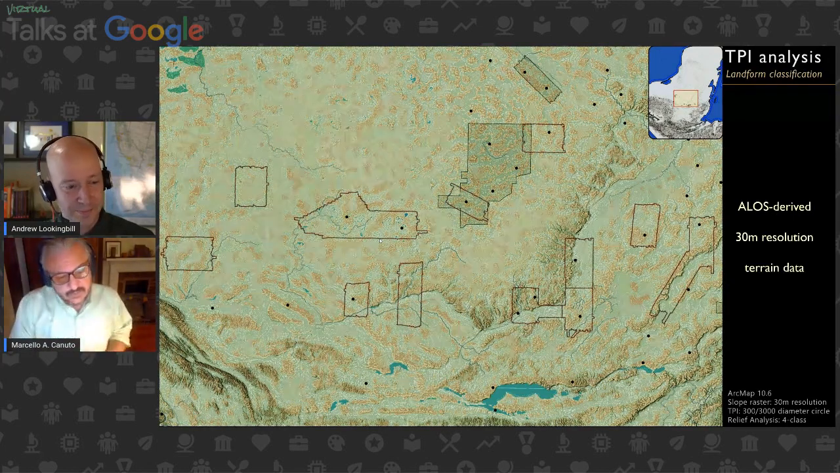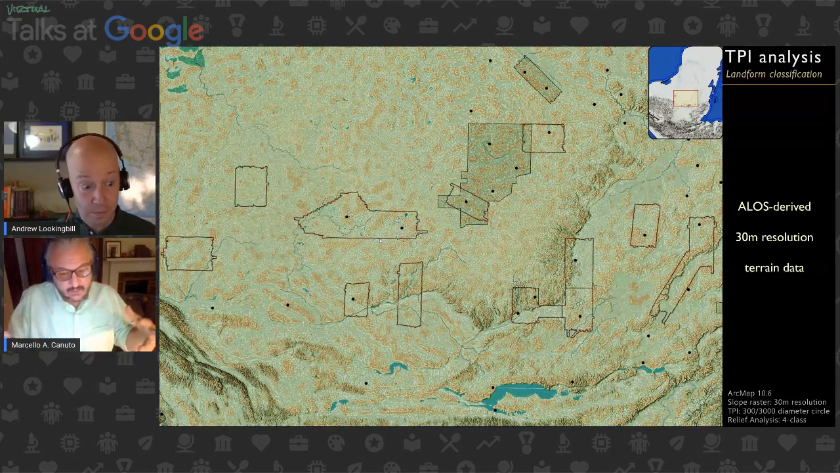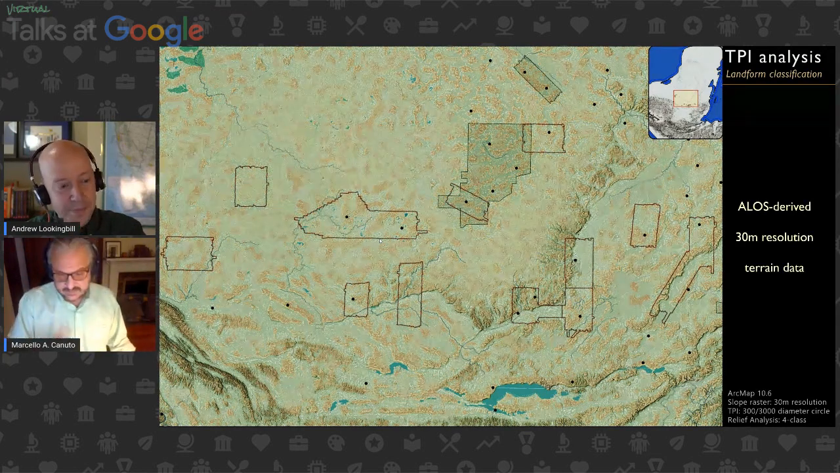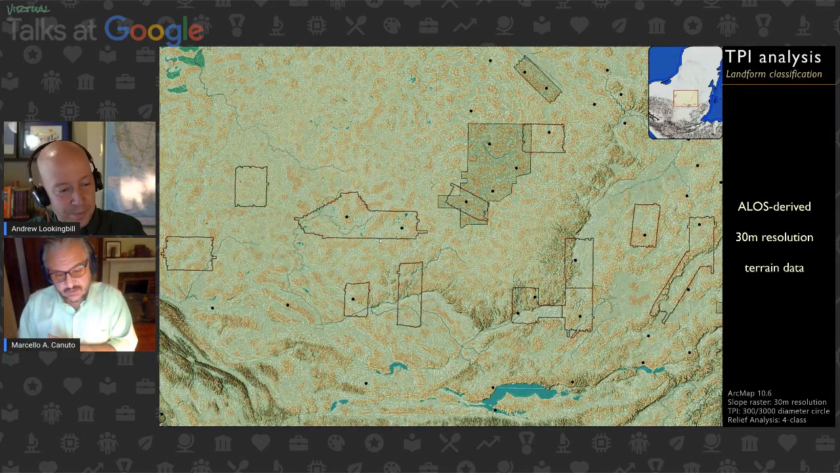But what we are able to do is take those patterns, apply them to less resolved data, and still come up with really decent results of settlement patterning based upon these lesser resolved data, which are free. Right.